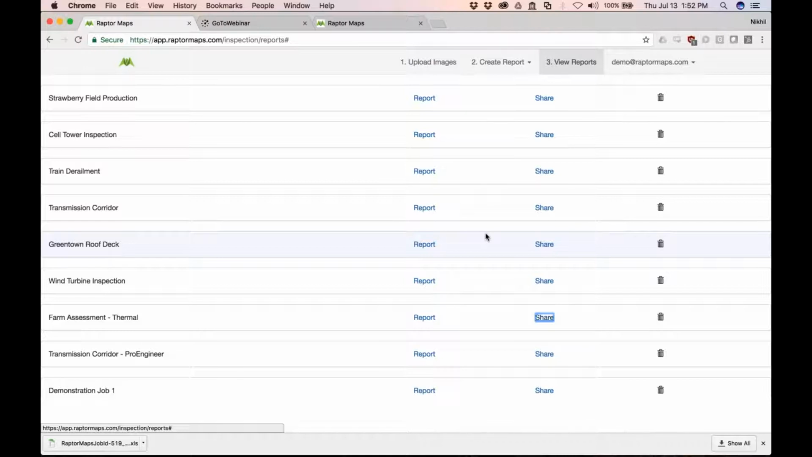So if you pick a poor password, there's not much we can do there. All of the passwords do get stored encrypted, so we don't even have your password once it's created in the system. And when you share a job with somebody, you can revoke or release the job as you want. So there's user management or permissions built into the software.